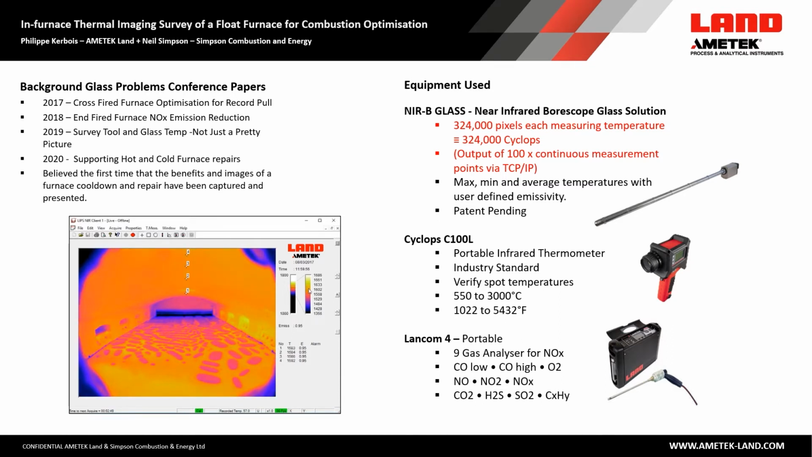The equipment used is the industry-standard, legendary Cyclops C100, which is a handheld pyrometer for temperature measurements in glass furnaces. This is reinforced by the transportable NIR-B glass thermal imaging system, which brings in more than 300,000 Cyclops temperature measurements, providing thermal images as the final data.